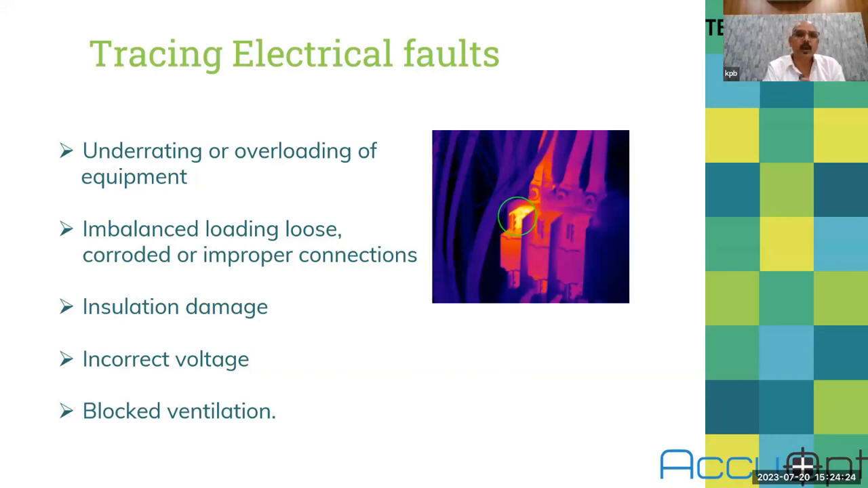It may be due to underrating or overloading of the equipment. It may be imbalance loading, loose connection, then insulation damage, incorrect voltage. Suppose there is blocked ventilation. So the reasoning is our responsibility. This equipment can give you an indication that this part is hotter than the other part. Then we need to put our brain to why it is happening. So then you will get the real answer.